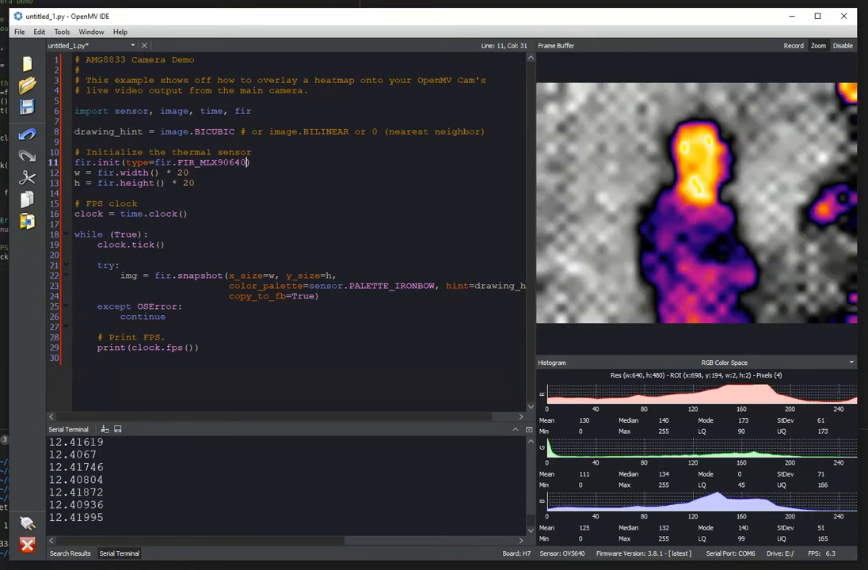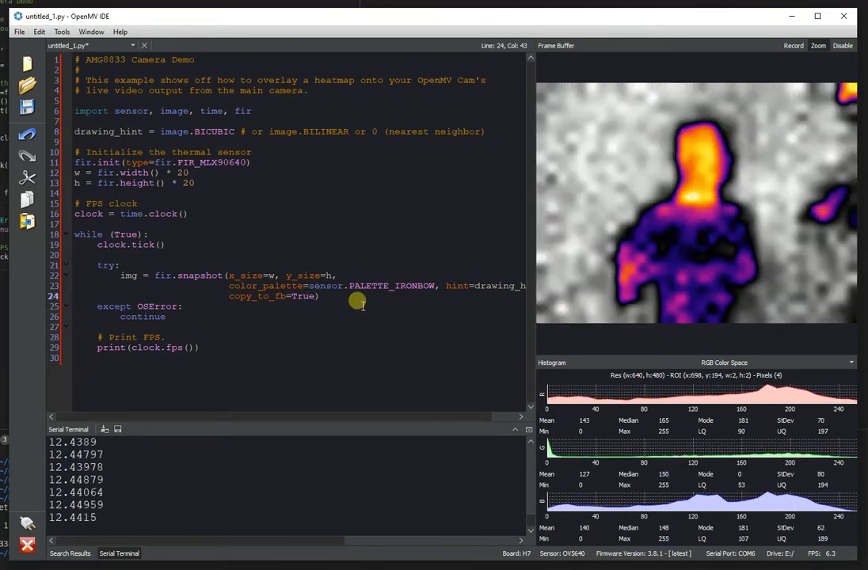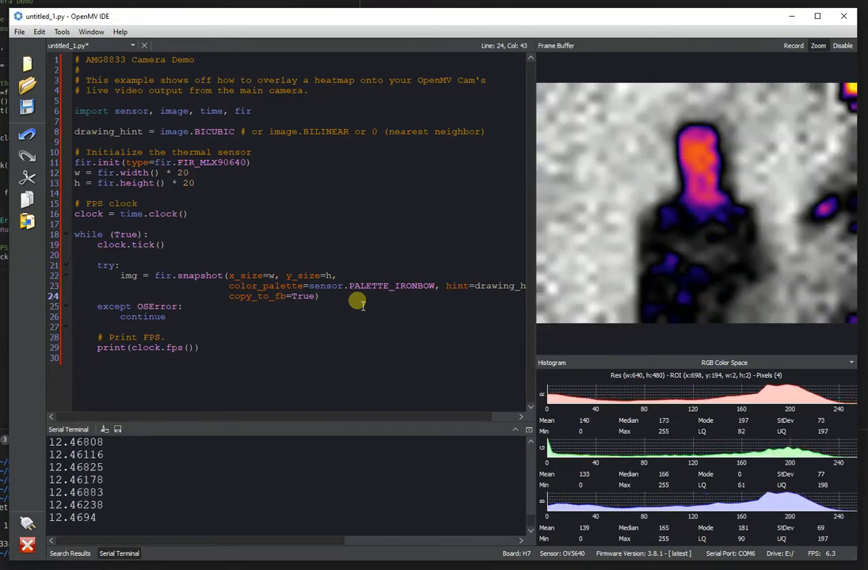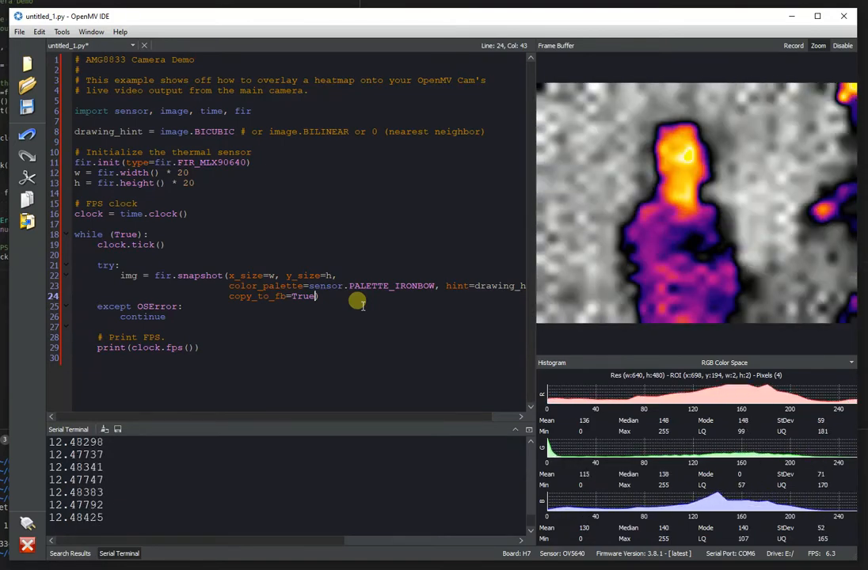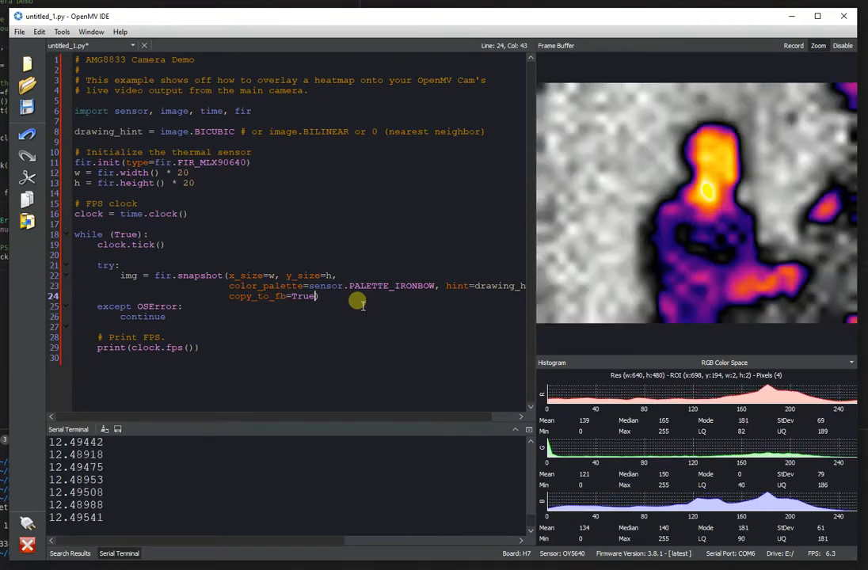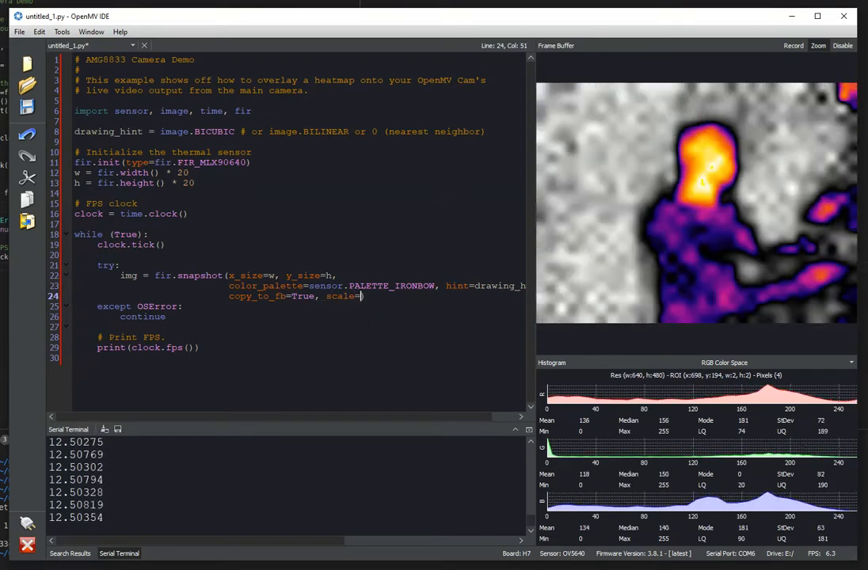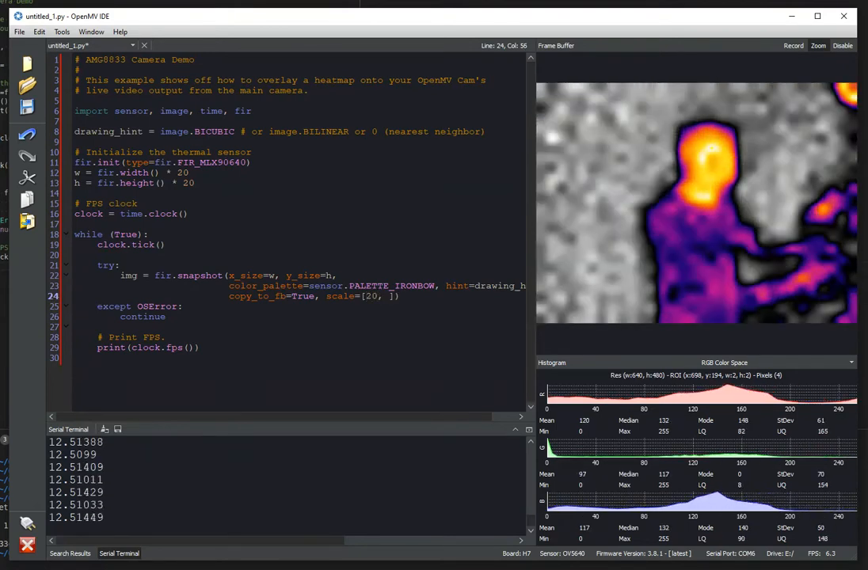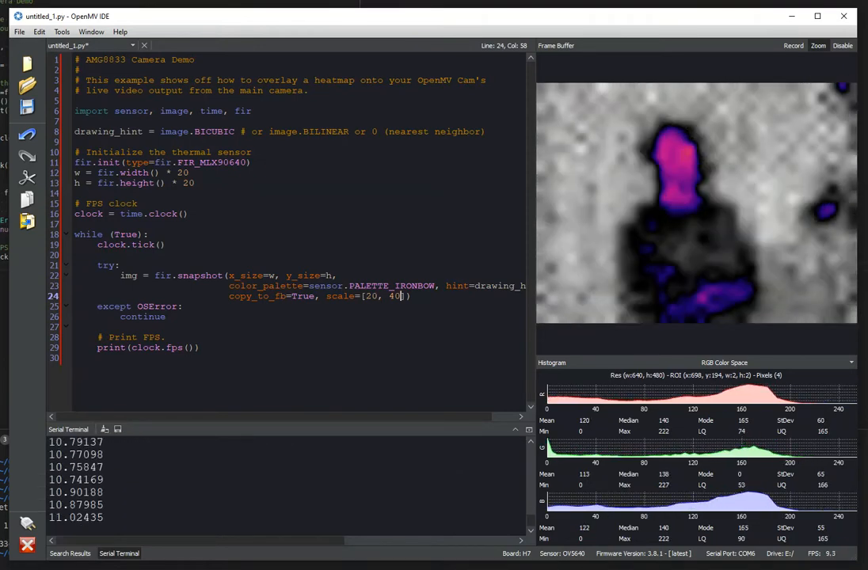By default, the snapshot method scales the image between a min and max temperature range based on whatever the thermal sensor sees. This produces a nice and easy way to get a good looking thermal image out of the camera with minimal effort, but you should actually try to apply a scale, which will set the min and max temperature range. So you would supply whatever your min in Celsius and your max in Celsius, and then that'll clamp the temperature range between those.